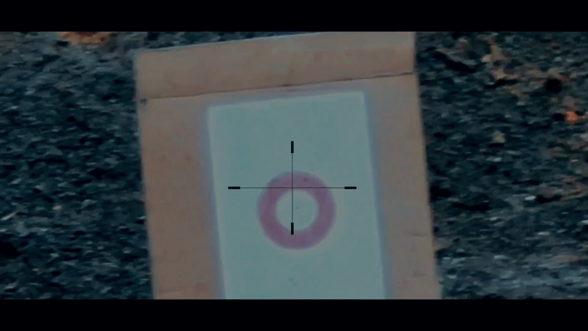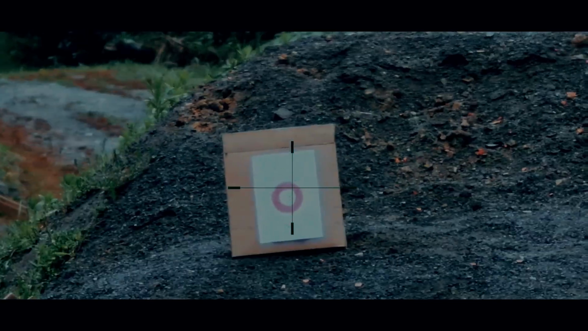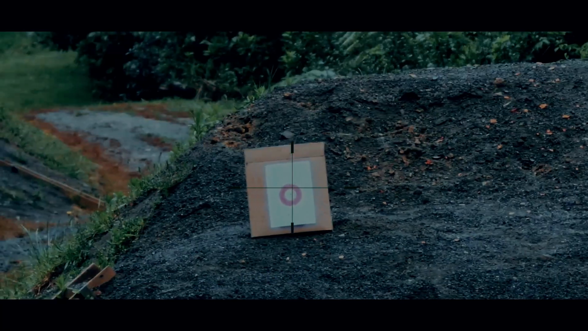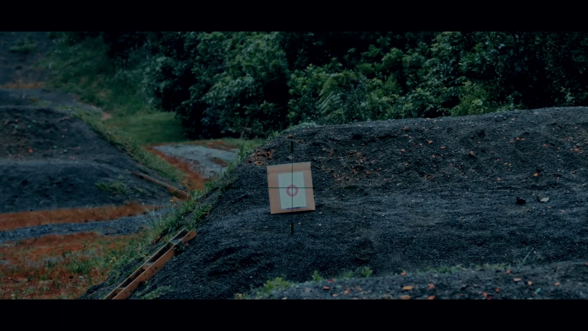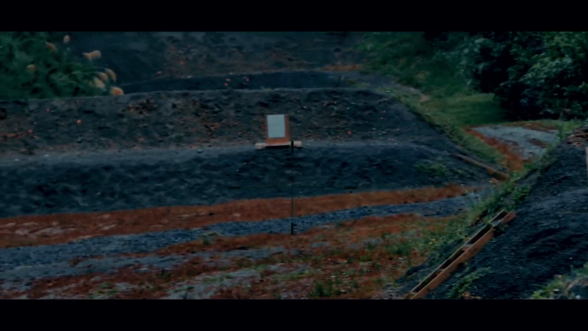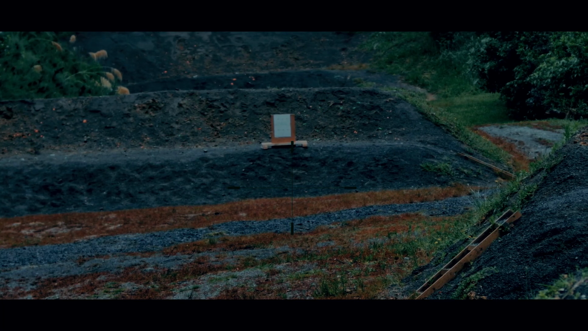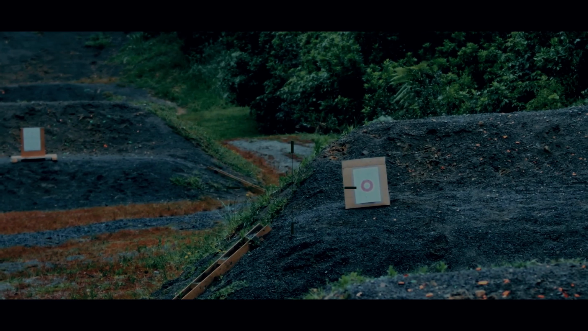Okay, so I'm going to back that down so you guys can get a really good visual, all the way down to 1. There you go. And I've got another target for my other rifle set way back at 100 yards. I'm going to move this target to 50 yards here. That's pretty good. It's pretty cool.